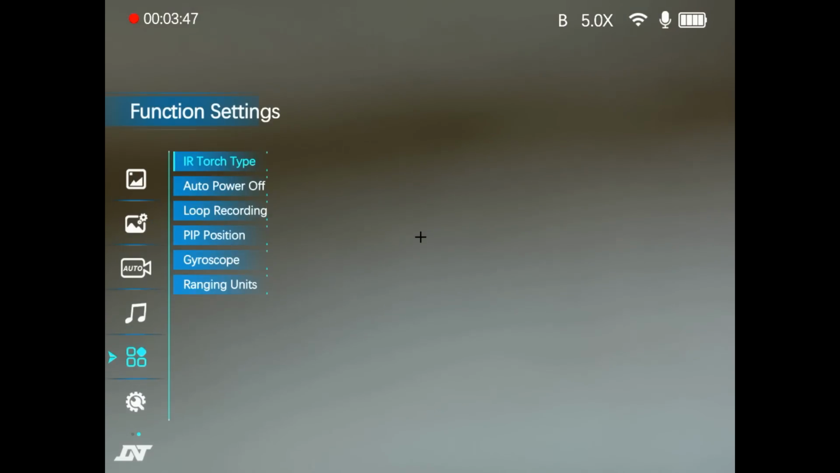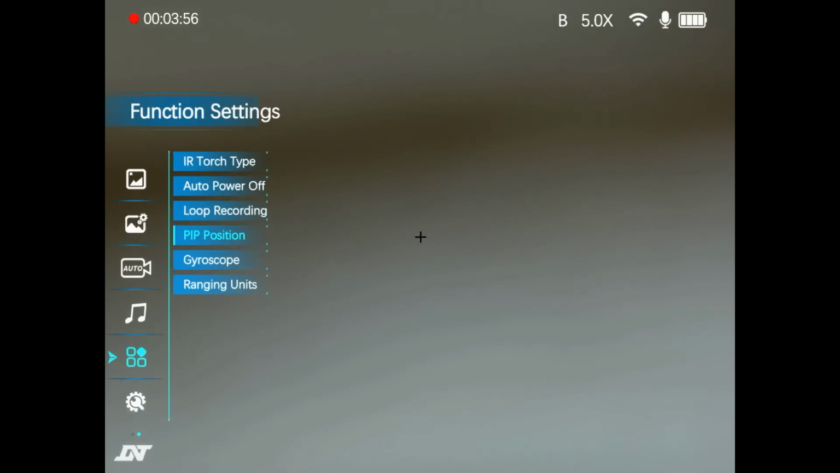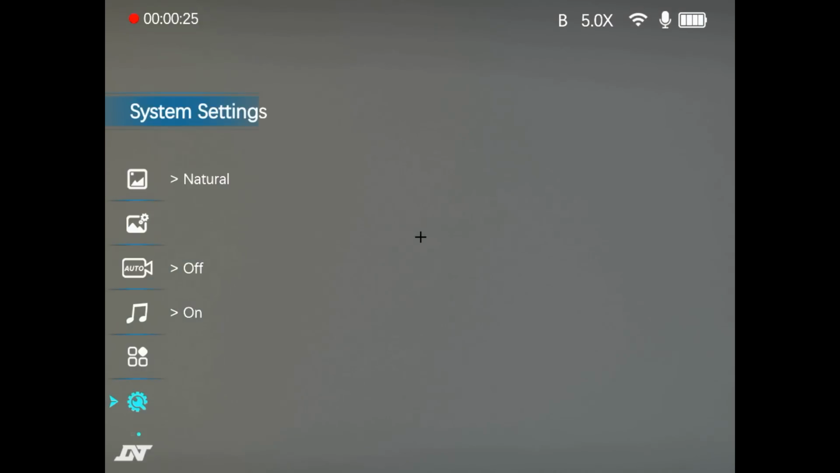Picture in picture position, you can position the picture in picture to the left or right or the centre if you prefer that. The gyroscope is for setting the little widgets on the screen for showing you your cant and your elevation, and then you can set your ranging units there between yards and metres for your ballistic calculator. And then finally the system settings.